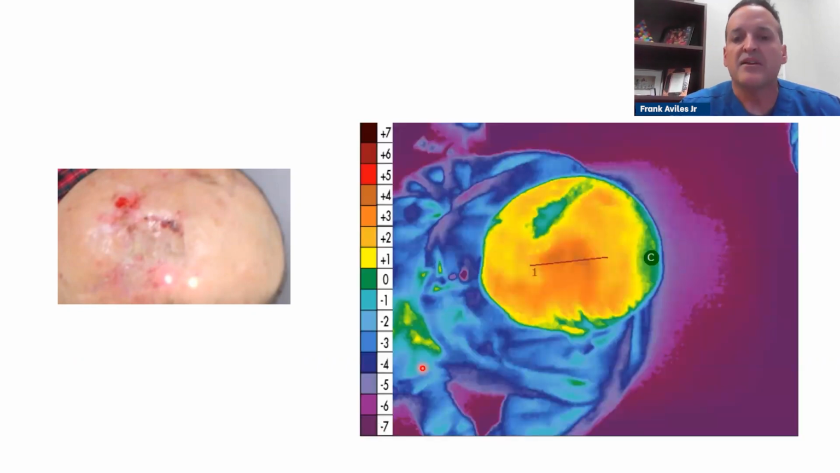There it is. Here's his image. And what you see is that this area lit up. So when you ask the patient, did anything happen to your head lately? He said, yes, I got up yesterday and I hit my head on an object. So what we're seeing is increased inflammation because of an injury, and that's expected.